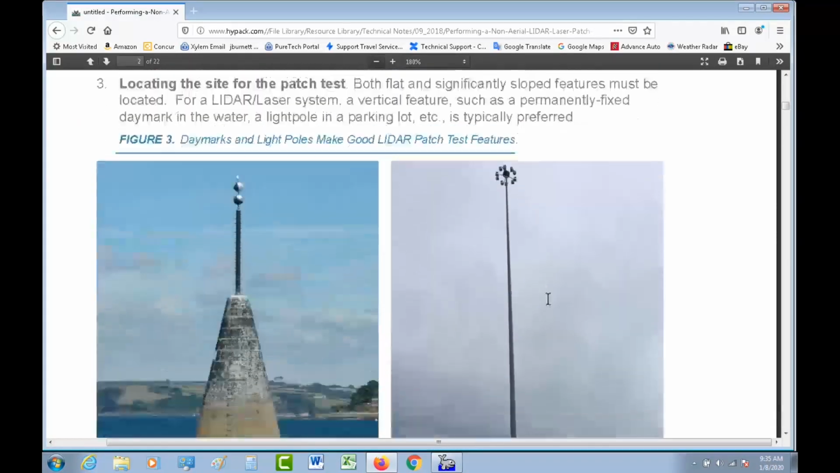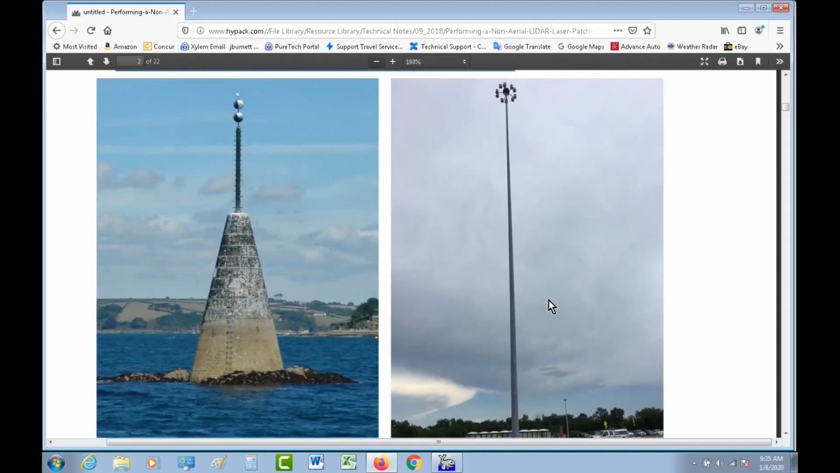So anyway, again, we need to do a patch test for this setup. So this one here on the left is the one that I'm getting ready to show you, the project that I've got up. And it is a nice aid to navigation in the Falmouth Harbor in England. Nice conical concrete shape with nice vertical here, the 2 little balls on the top.